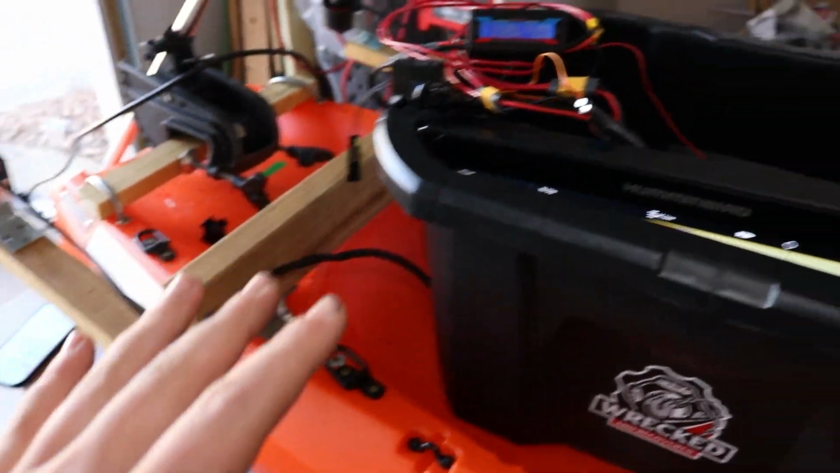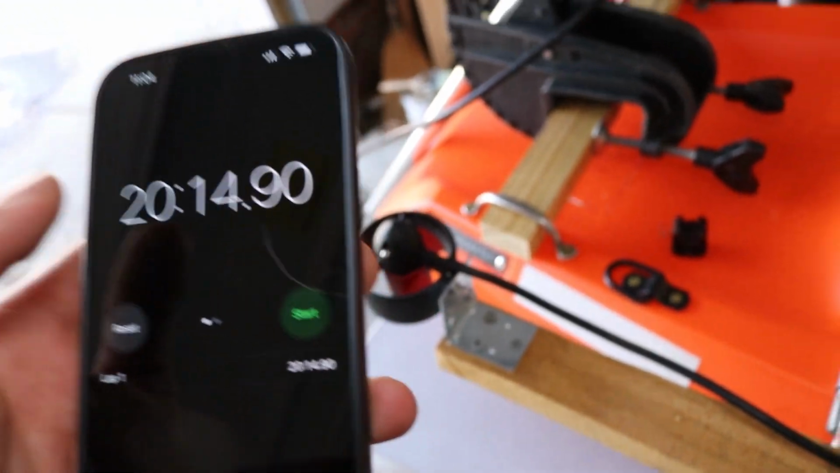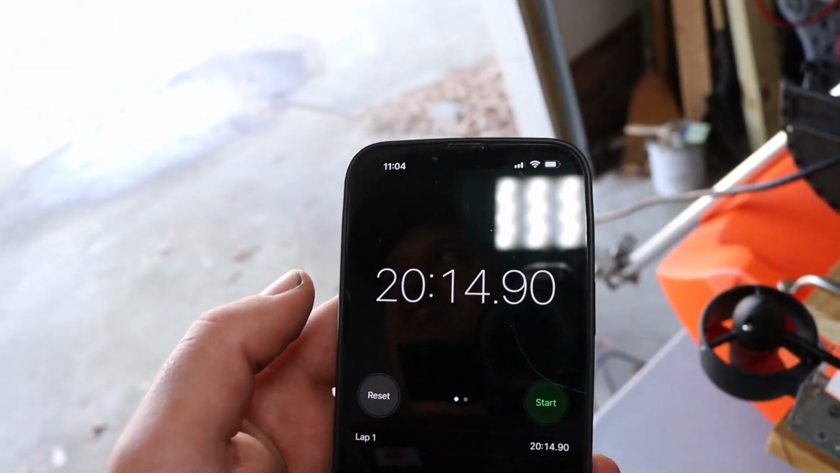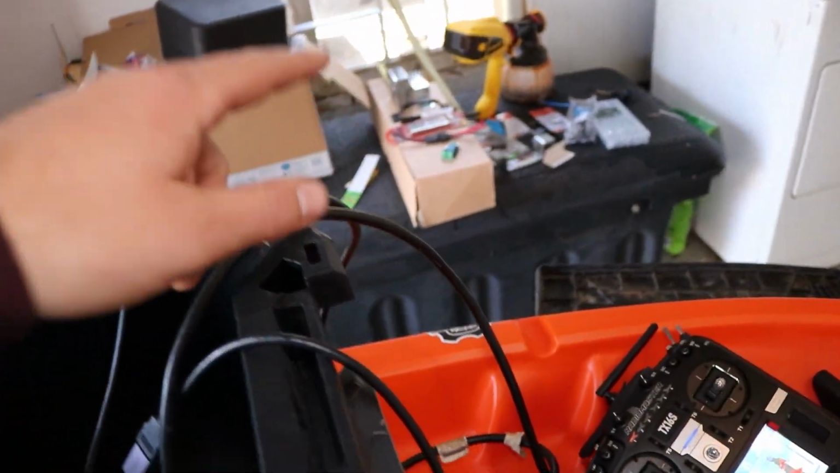Now there's still things I'm trying to figure out, like how long this battery will last running these things. So I'm going to be setting up this timer, just letting them run and seeing how long they can last, just to get an idea when I'm out in the water so I don't lose power. But like I said, I do have that backup battery switch, and that is my plan.